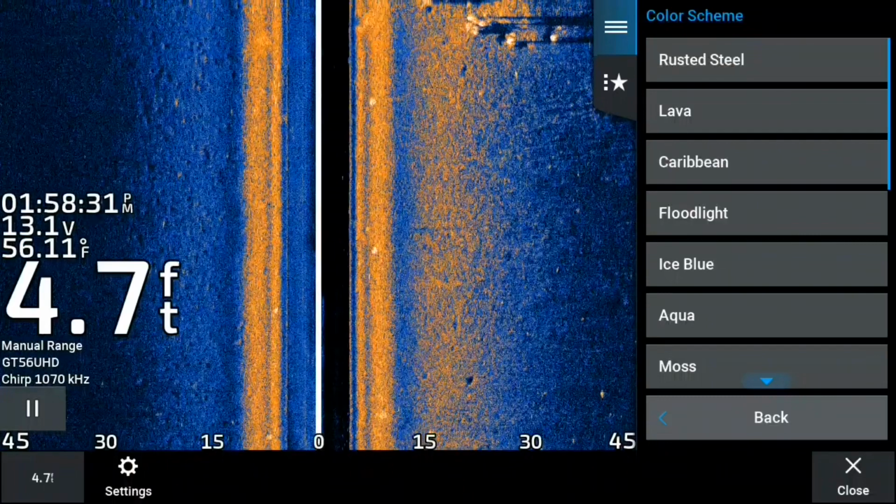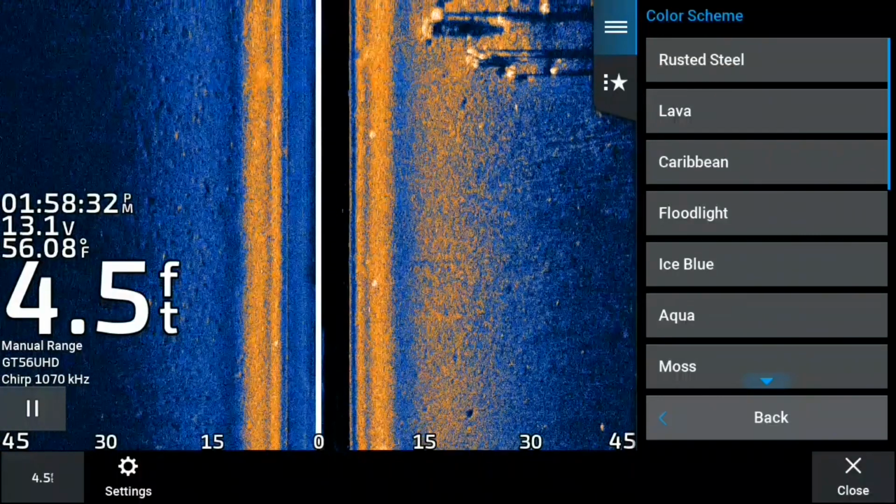Now I'm going to go about halfway through the list and then I'll go back around and do it again, and this will give you a wonderful task. And this is what I want you to do. I want you to tell me which is your favorite and which you think is the most effective for spotting fish. Let's go.